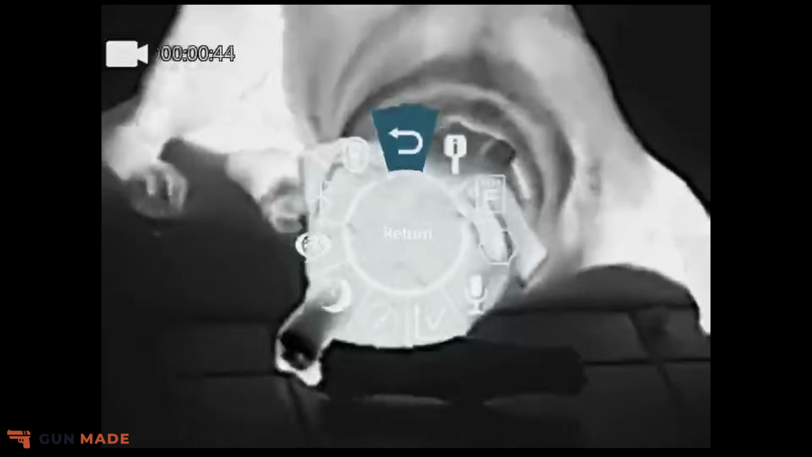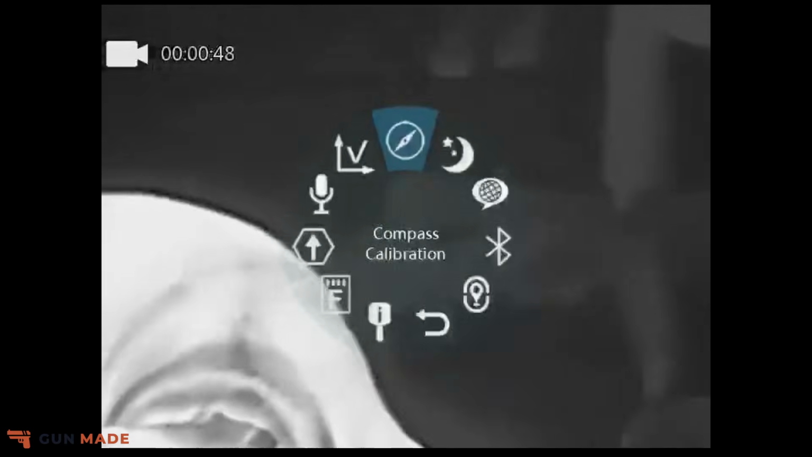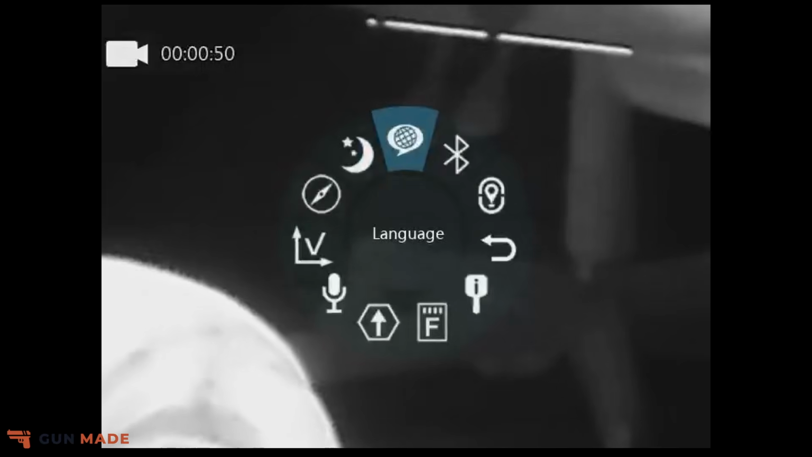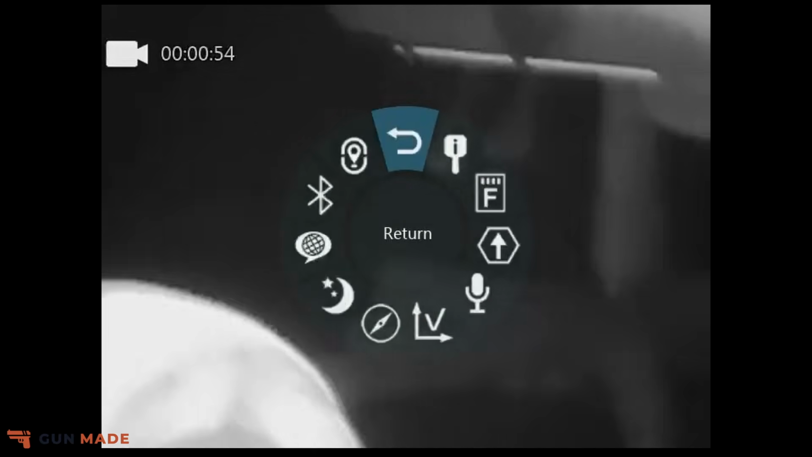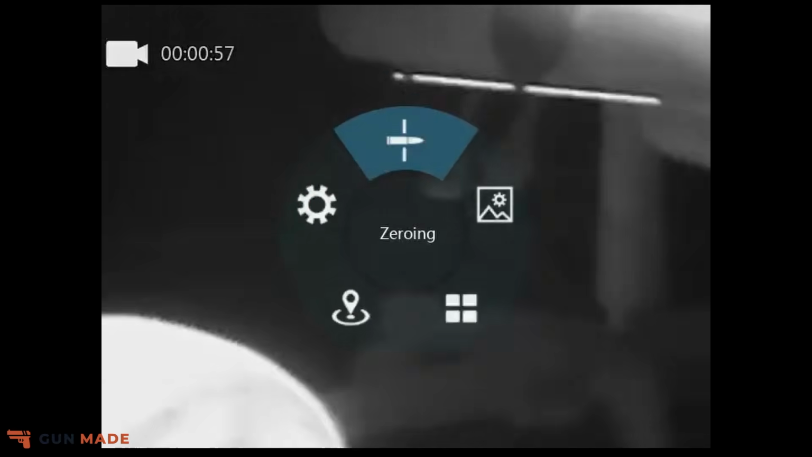And then the display on the rangefinder one is 1440 by 1080, whereas the display on the more optic-style one is the 1024 by 768. So you do have a little less quality HD screen in the better thermal versus the scope thermal.